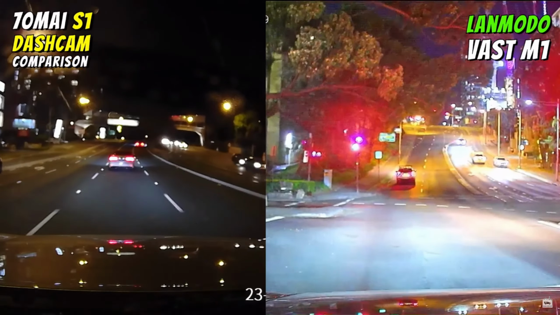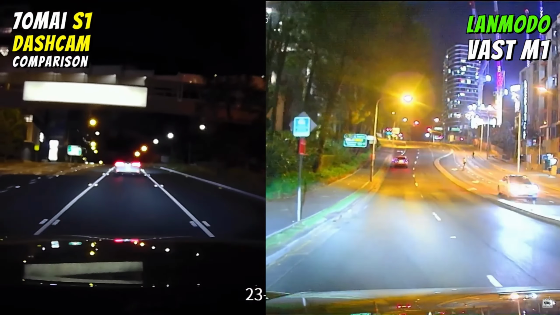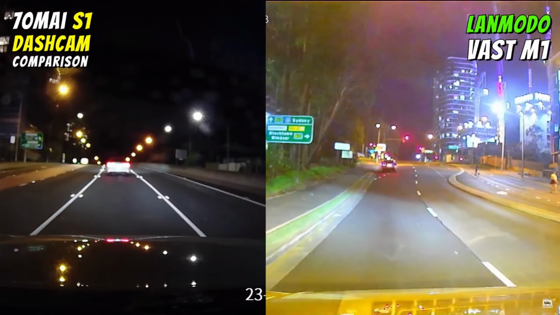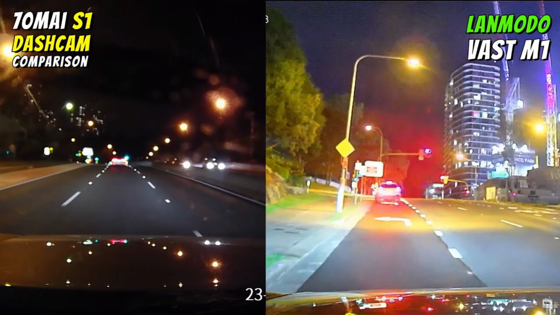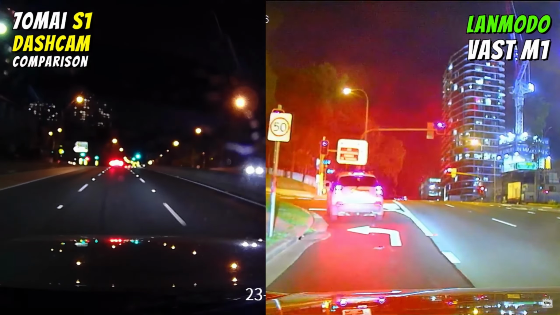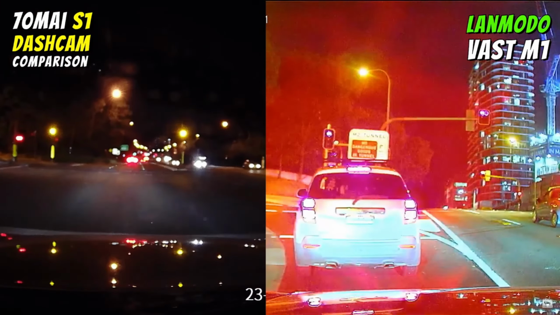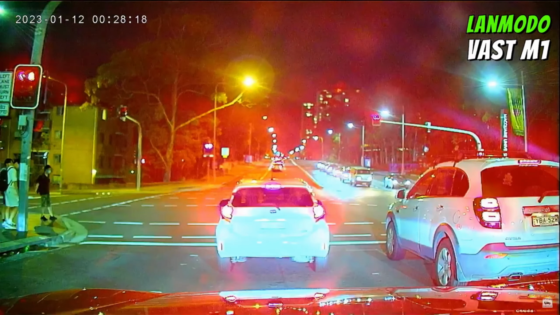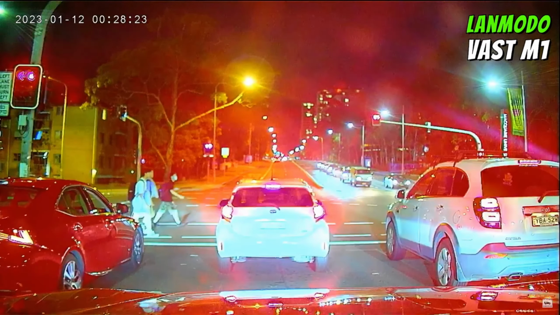As you can see here, I will be comparing videos from my old cheap camera that you can buy for about 70 Australian dollars versus this a lot more expensive camera, side by side, especially in the low light conditions. And you can see, and we'll talk about specifics in a minute, but you can see at the very least, front and center on the screen, just how many more light sources this a lot more sensitive Sony provided sensor in this dash cam is picking up. It's a night and day, no pun intended, honestly, night and day situation between the cheap camera and this Lanmodo Vast M1 camera.